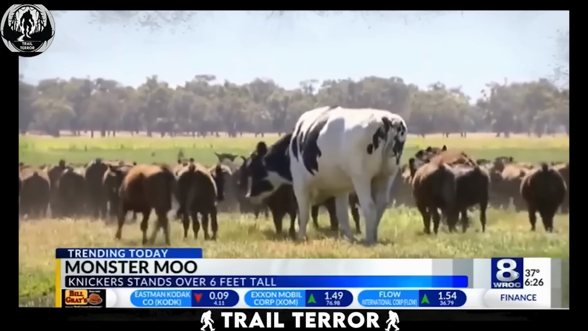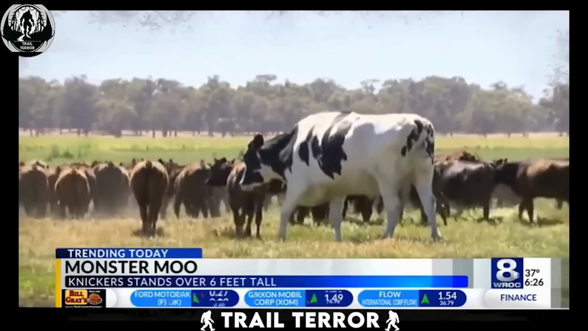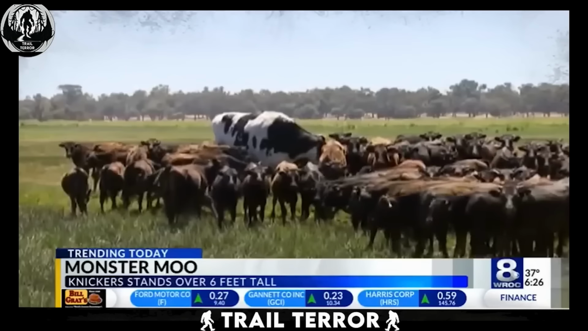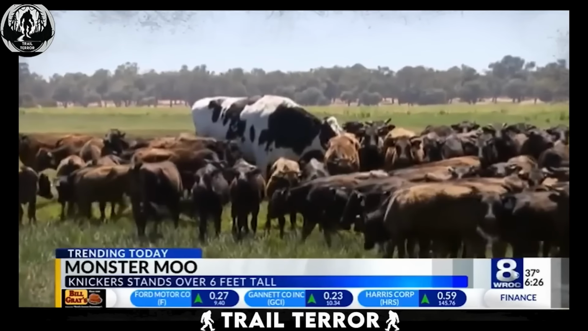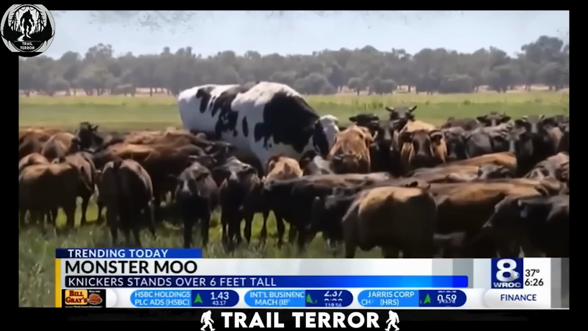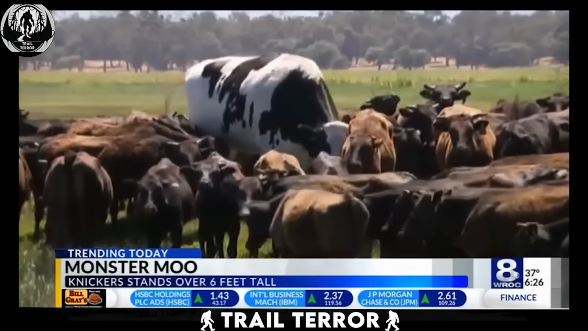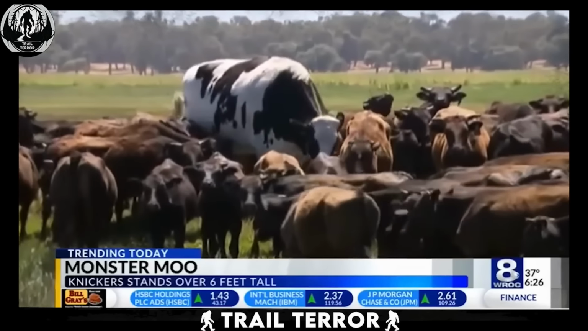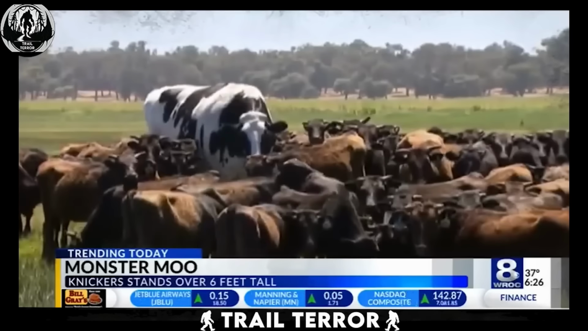With its striking black and white coloring, Nicker is a sight to behold amidst the brown-coated herd. It's truly fascinating to witness a creature reach such colossal proportions. But one can't help but wonder, what happens if Nicker decides it's had enough of the greens and wants something a bit more adventurous for dinner? Let's hope the farmer's prepared for any surprises this giant cow might have in store.